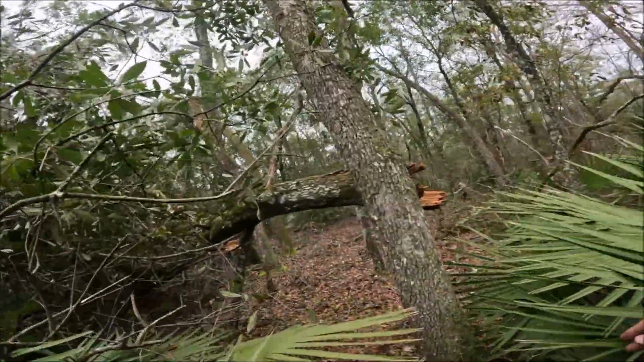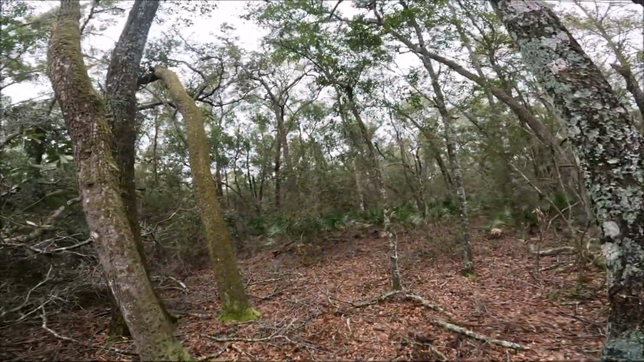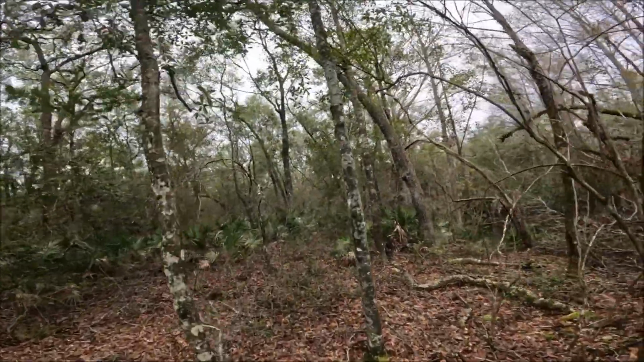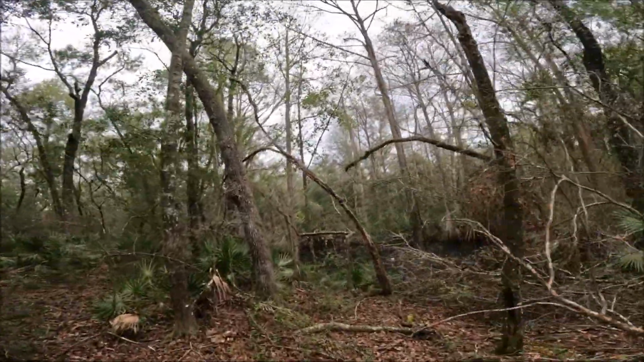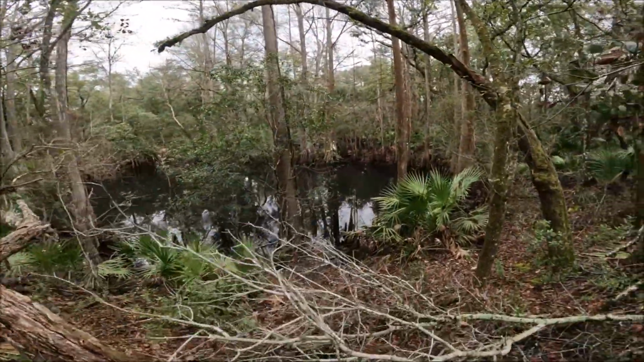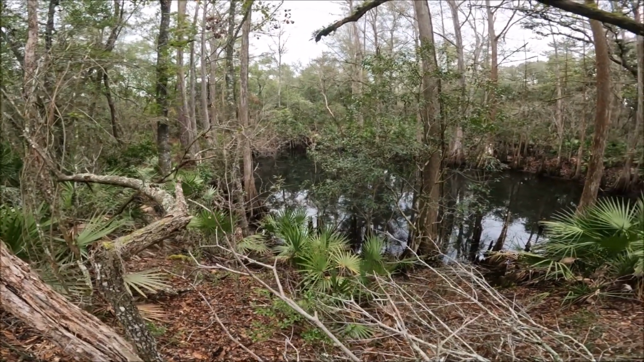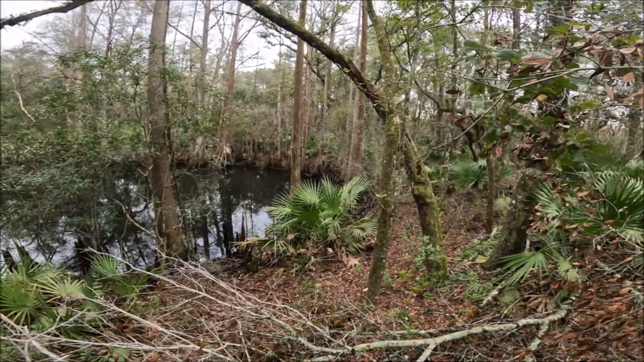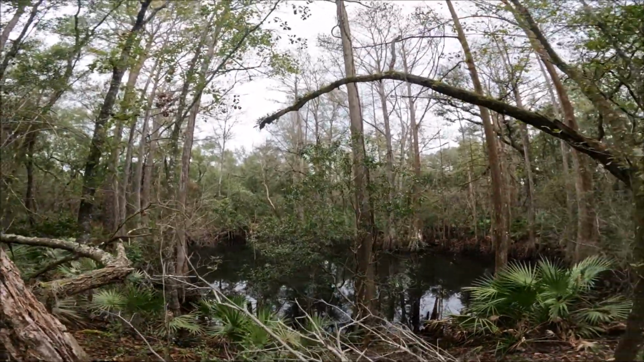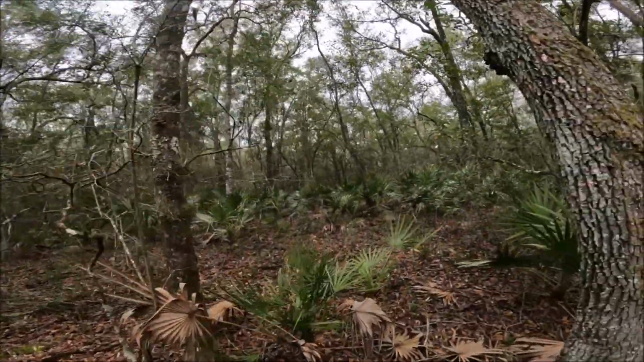All right, finally coming up on the top of this ridge. You can see there's a nice water source right here. If you can see that, a beautiful little sink that's out here. All right, let's continue on.